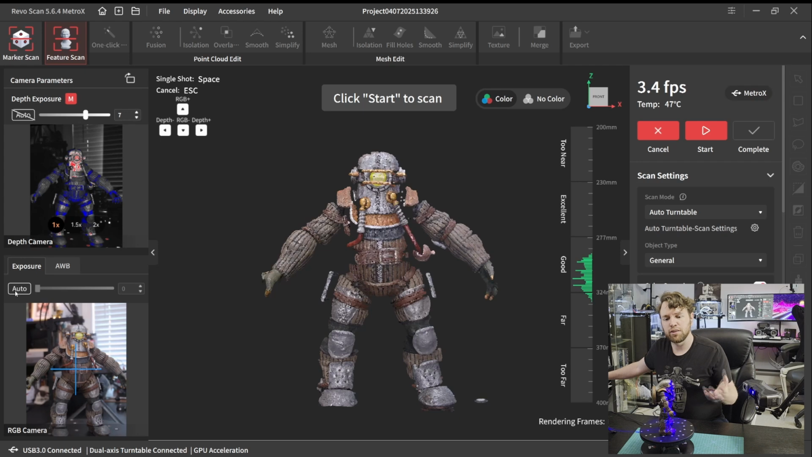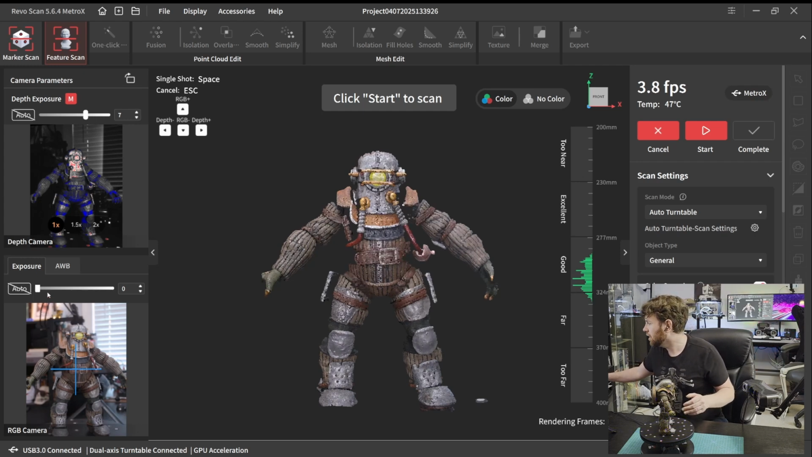And that can cause it to shift colors from frame to frame, which will show up on your final scan. We don't want that. So what we're going to do here is adjust everything manually, find what looks good to us, and then let the scan run with those settings throughout.